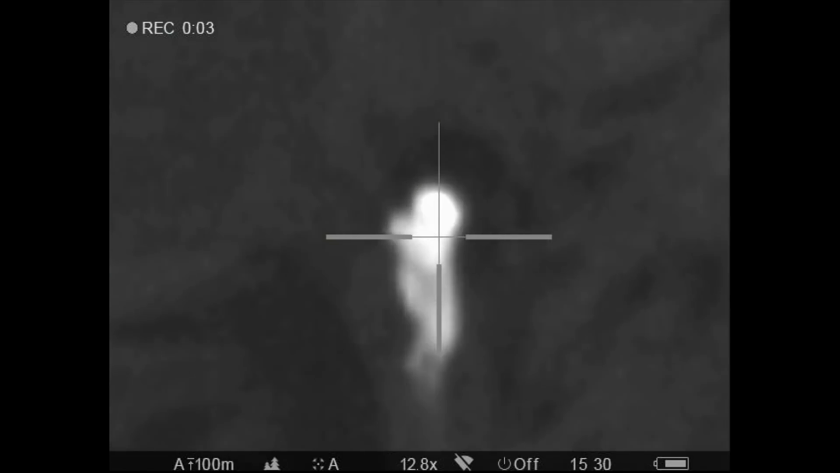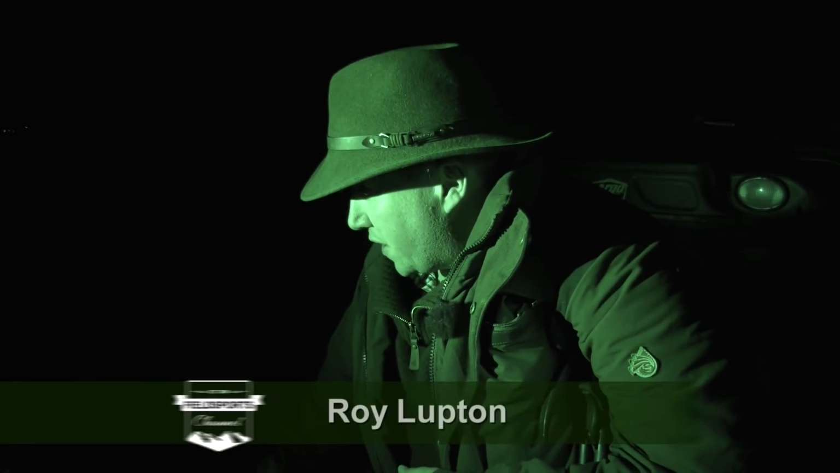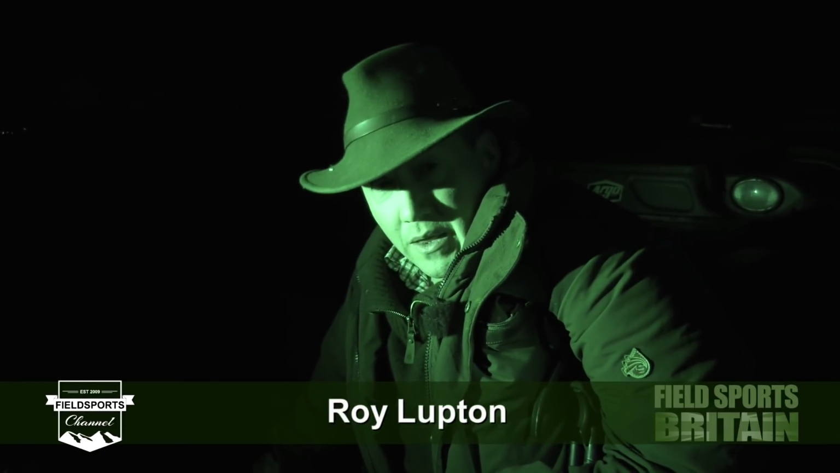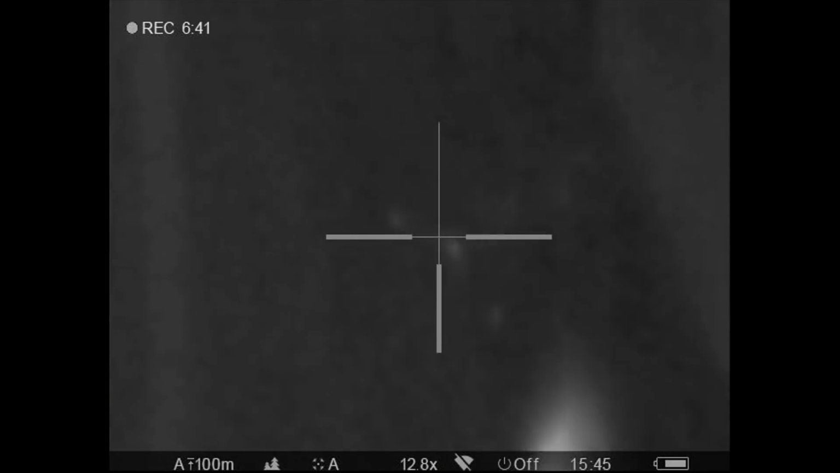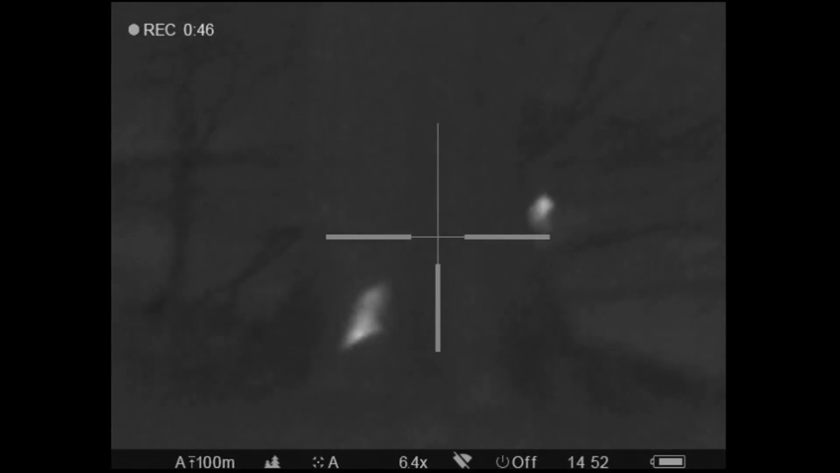Well, we had a good fun afternoon out on the squirrels. I just really wanted to find out what it was going to be like using the new LRF. So it's got the laser rangefinder in it, combined with the FX Impact, and it works superbly well. I'm really happy with 7 squirrels for a couple of hours bimbling around in the woods. Unfortunately, David wasn't there for that one, so we filmed most of it through the scope and through the Accolade as well, so through the thermal spotter.